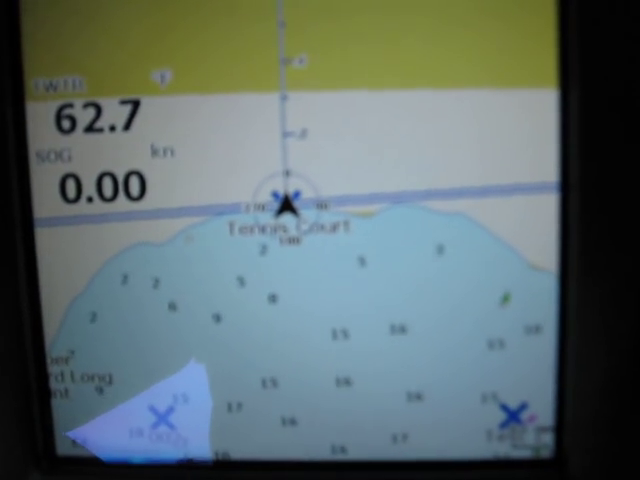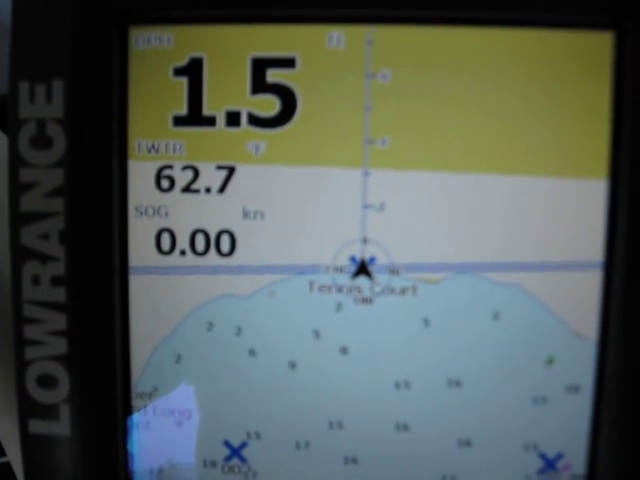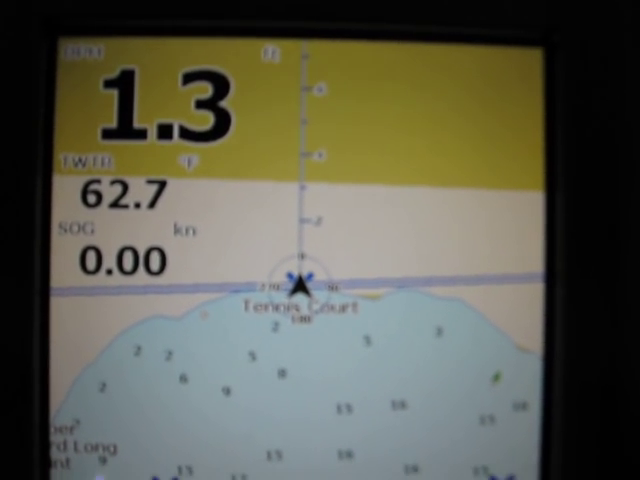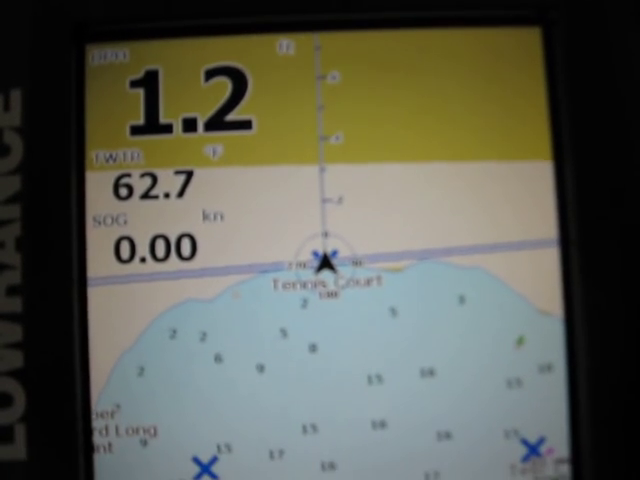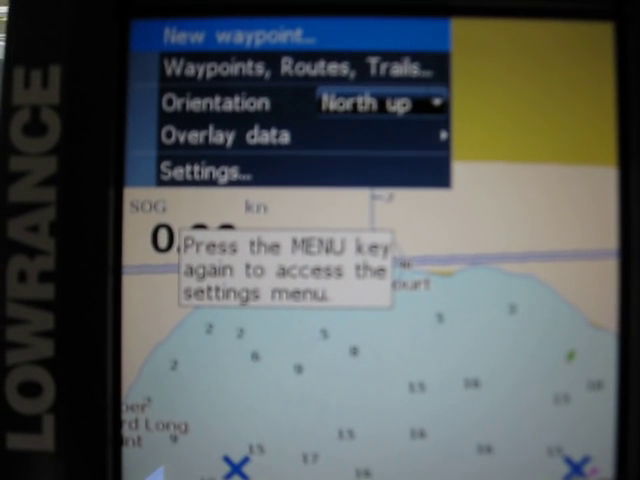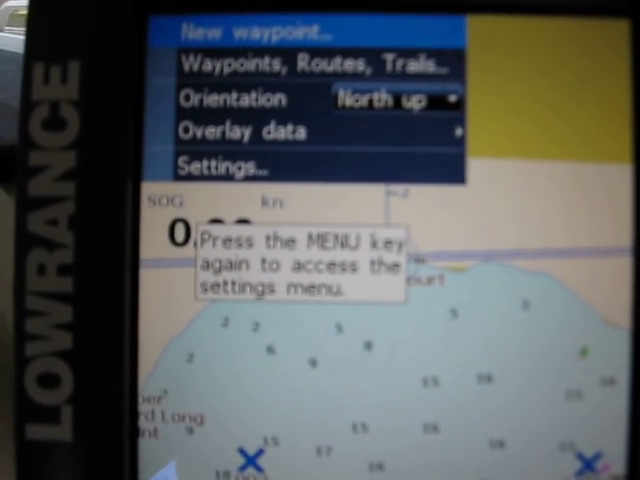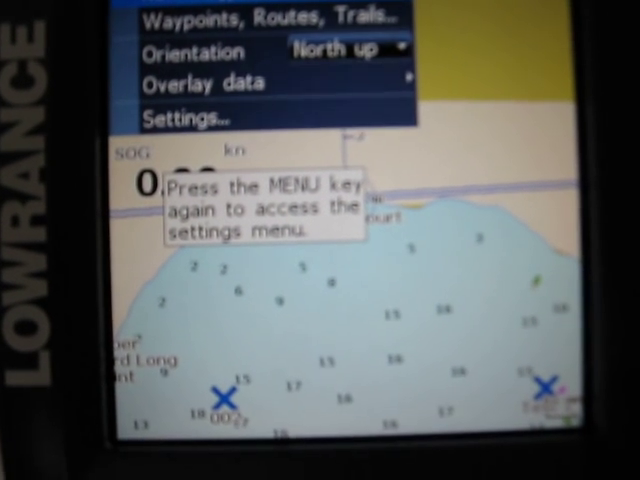Now, to be able to create a waypoint is very important for fishing or whatever. You can either do it by hitting menu right here. A new waypoint, you can put it in. If I hit enter now, it'll create a new waypoint where this is located.